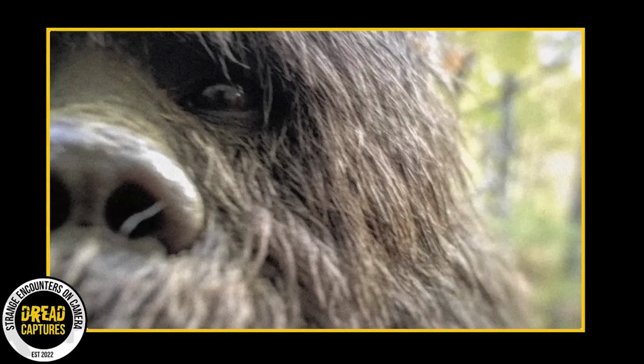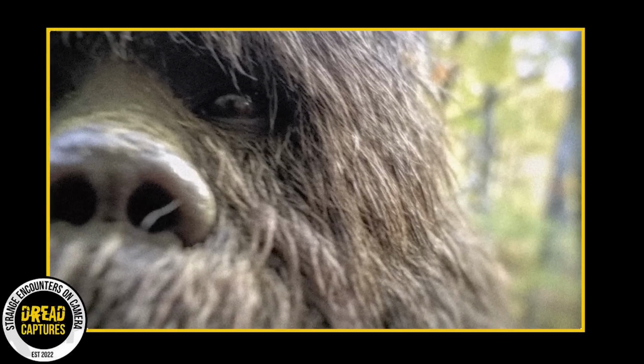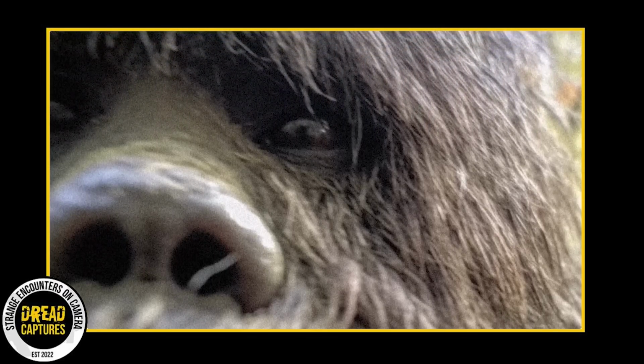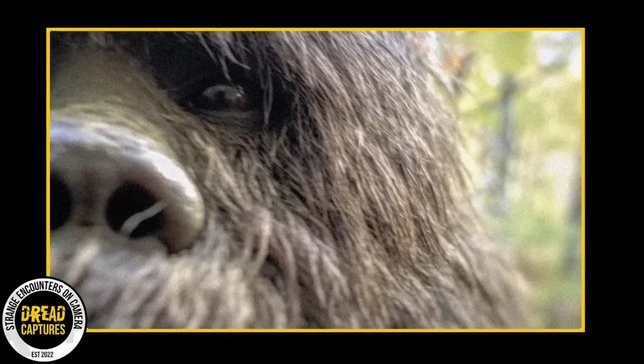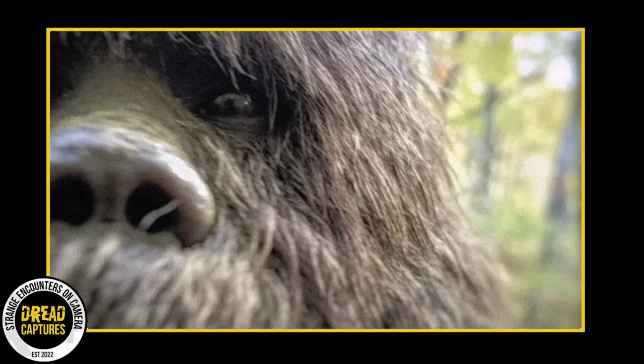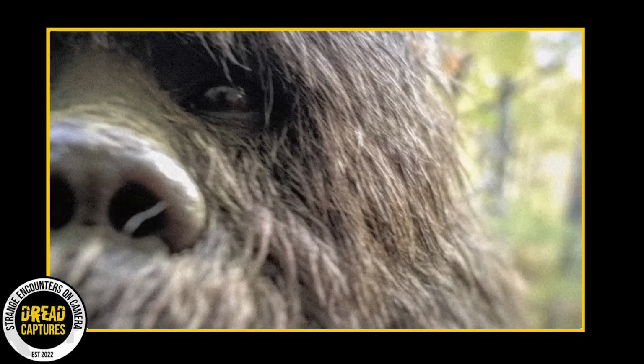Covered in a thick layer of brown hair, the creature sports a broad nose suggesting a robust body to match. Yet, despite its imposing appearance, something in the creature's eyes suggests an unexpected gentleness. This contrast adds a layer of complexity to our usual assumptions about Bigfoot, painting a picture of a creature that is not just physically powerful, but potentially gentle as well.